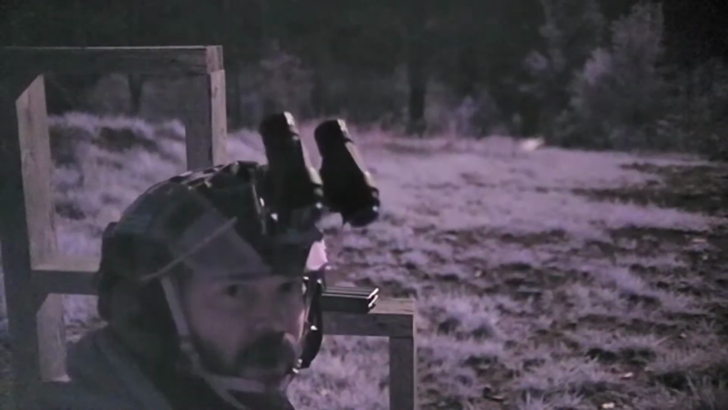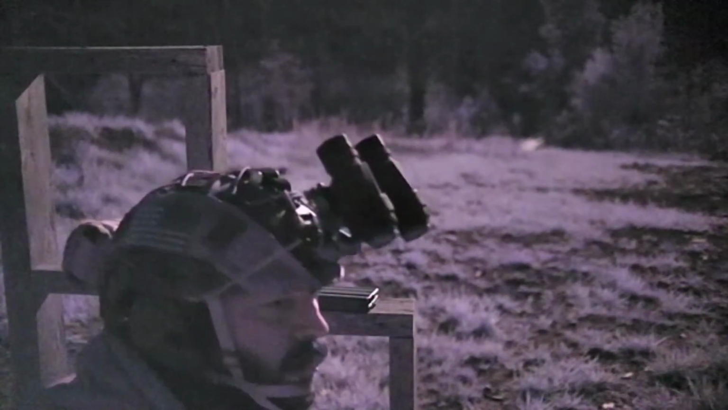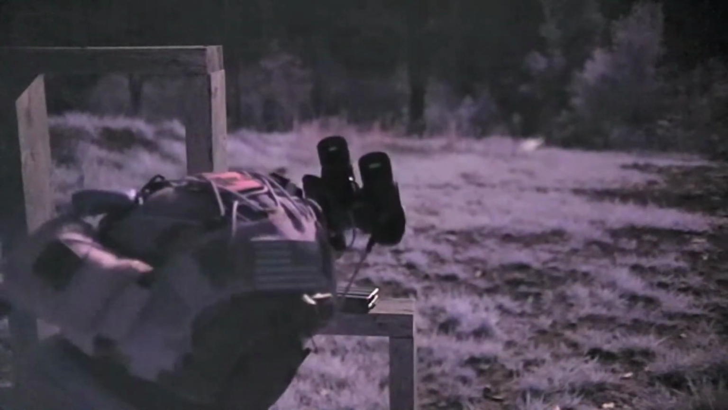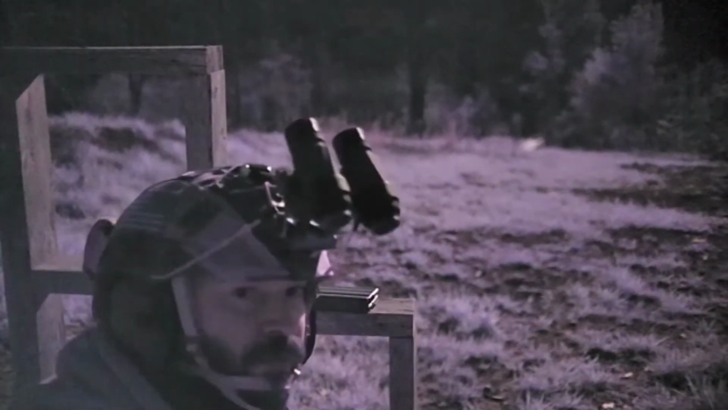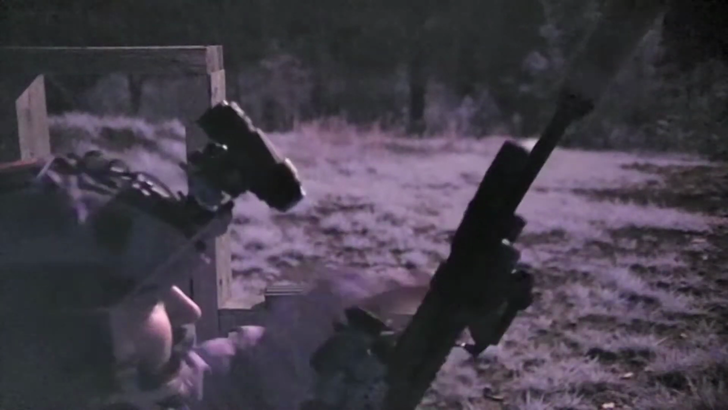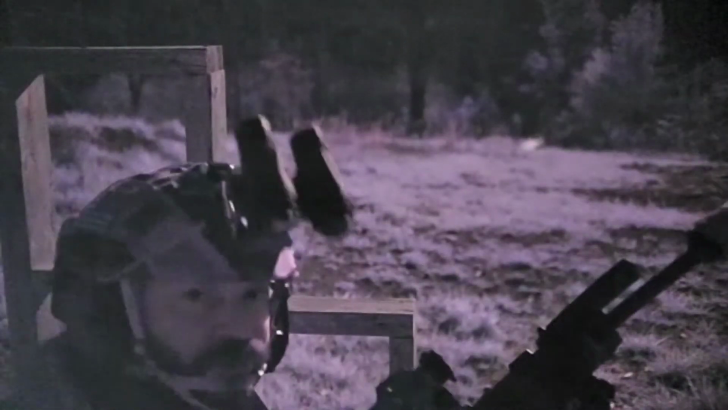So you guys probably aren't going to be able to see when I'm shooting passive through the red dot with my night vision, but when I light it up with the flashlight, you should be able to see it, and when I light it up with the IR light and the laser, you should be able to see it. I'm going to refocus you guys off me onto the target so you can see those, and we're going to shoot a few rounds.